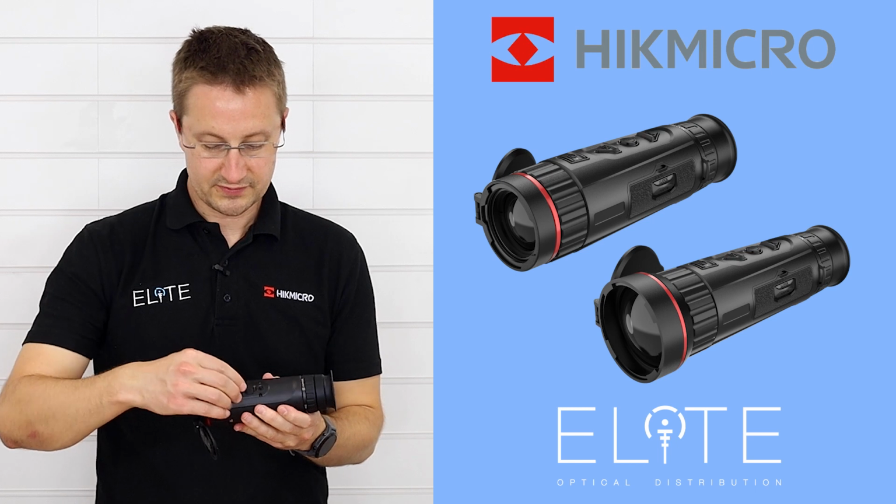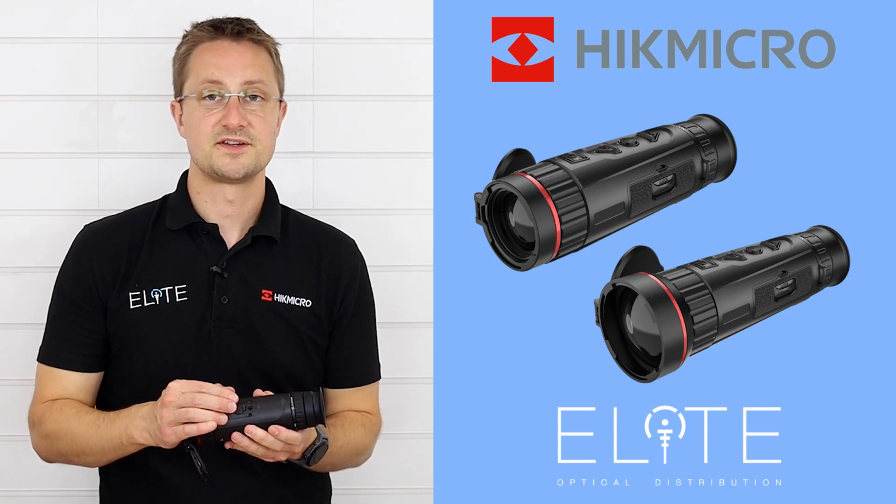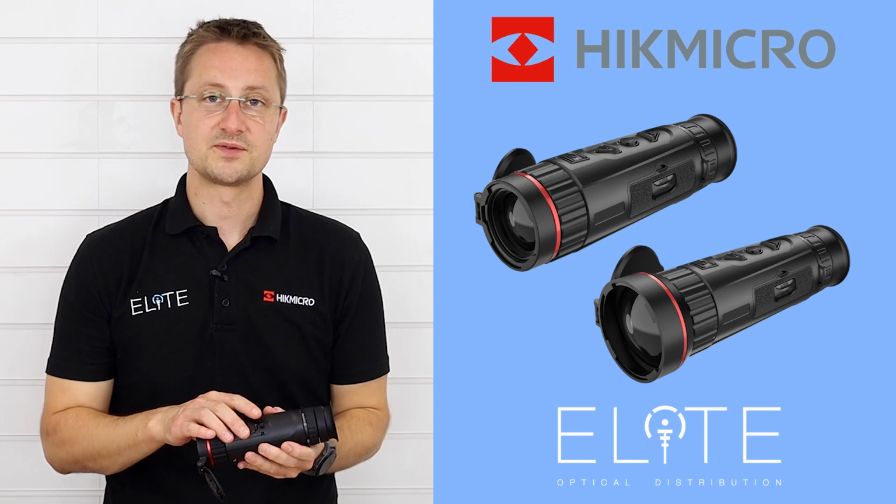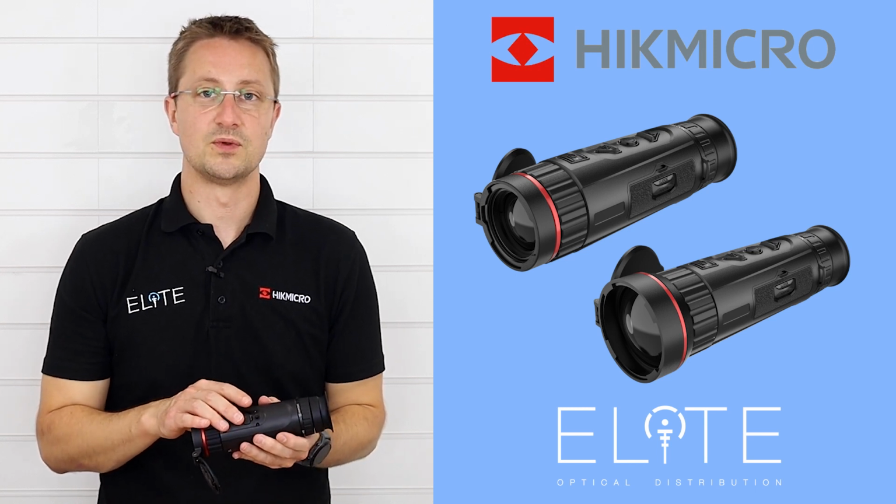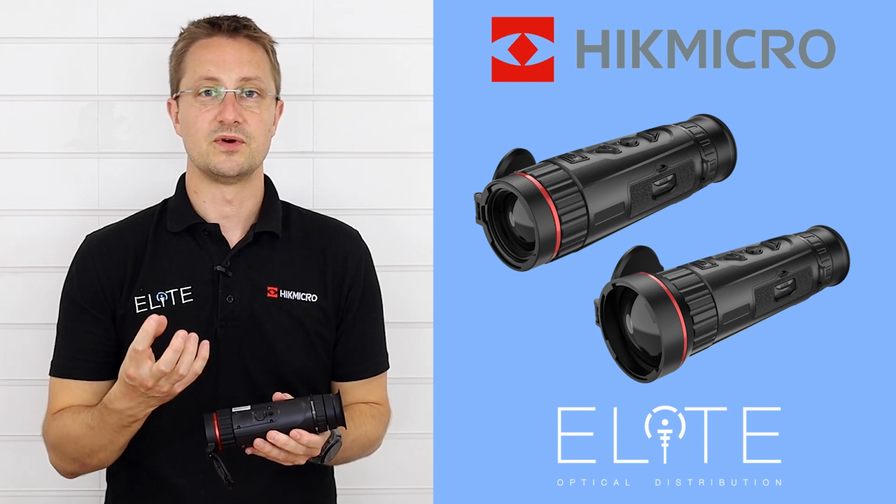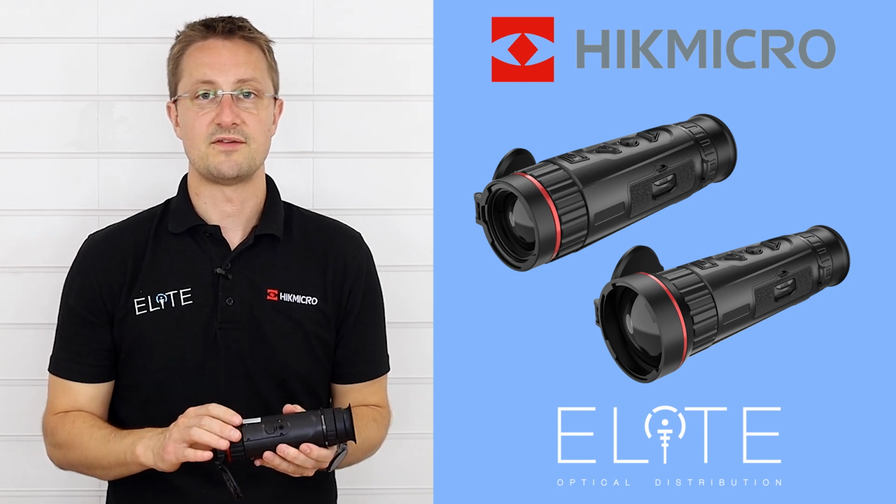Underneath, we've got the USB port. This isn't for charging, so you just want to use this for data transfer. You've also got a mounting point for a tripod, so it's easy if you want to mount it remotely, or some people use them on a gimbal or attach it to a remote control platform.